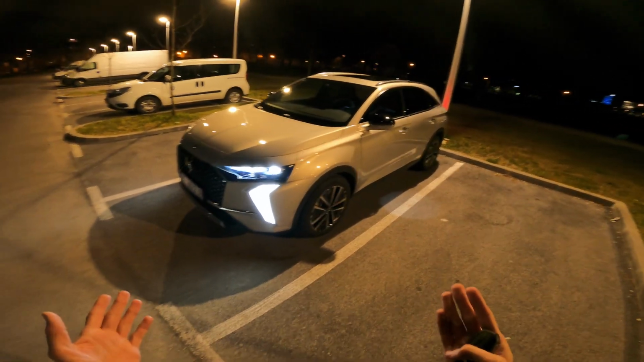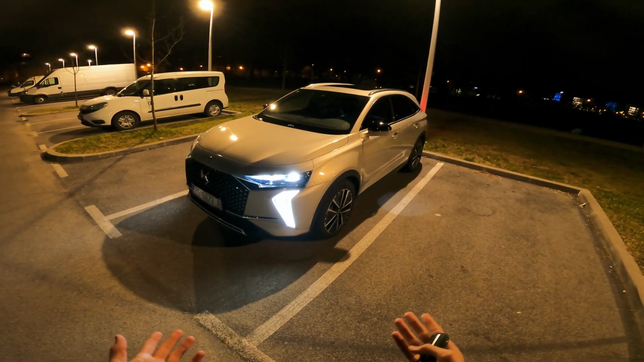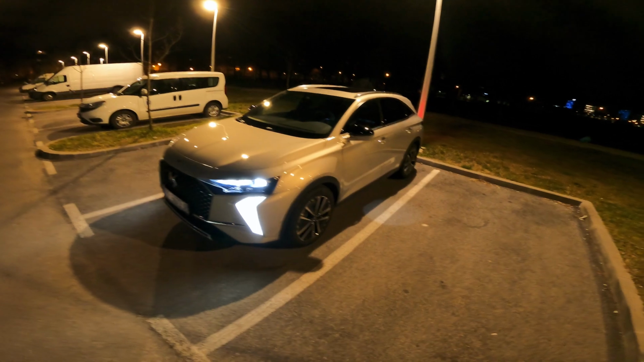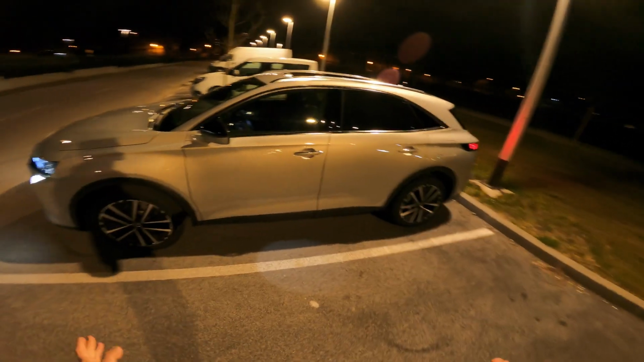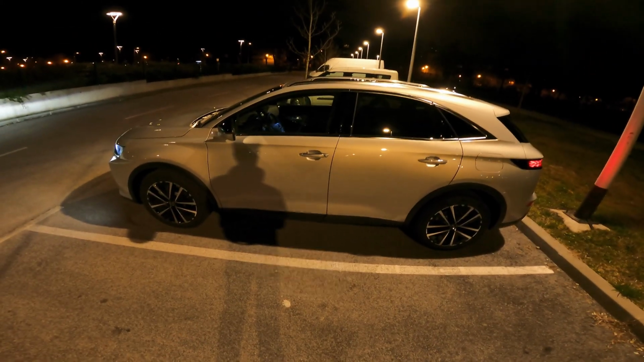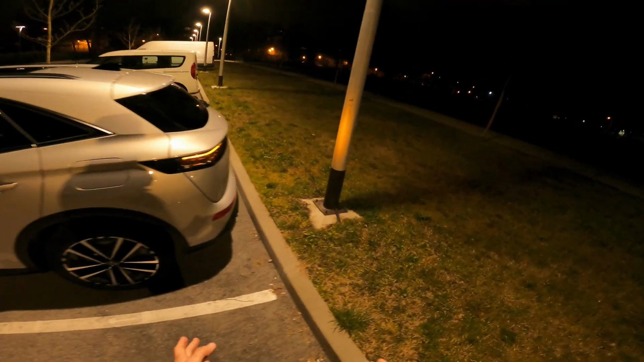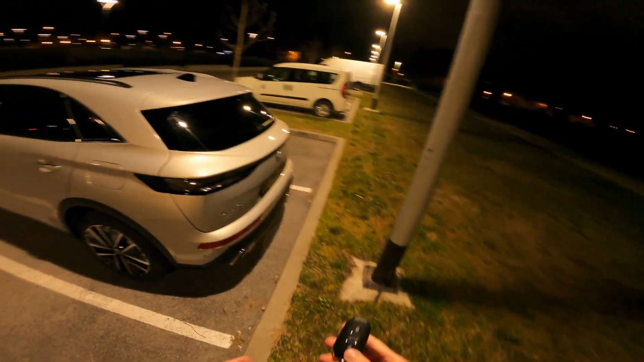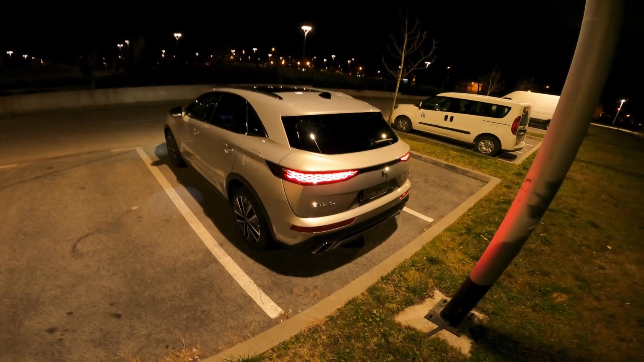So we have here a beautiful French avant-garde design. This is a premium SUV. It's kind of slightly stepping towards the luxury design wise, and we're sitting on 19-inch alloys, winter tires, and I love the DS7. It kind of reminds me design wise also of the Audi Q7, but tell me in the comments what do you think about that.